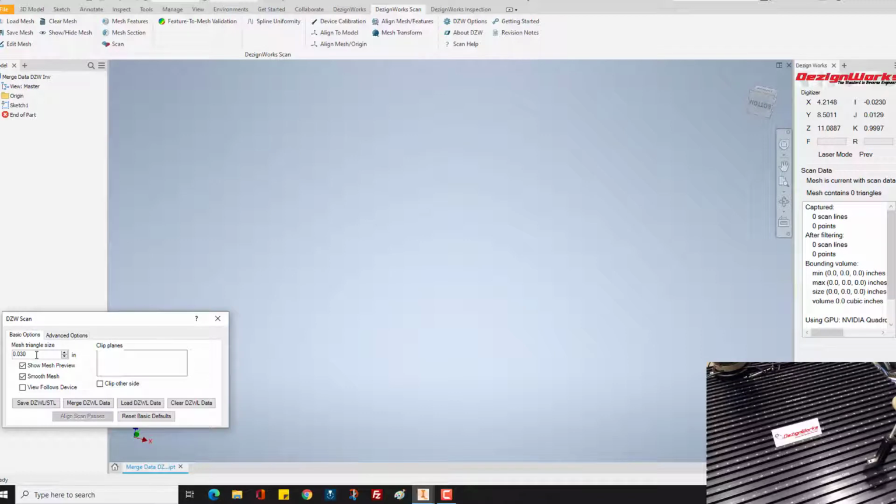And if you knew you scanned this at 20, you could go ahead and change it now, or you can change it later. Doesn't matter. You do want these to match. So you don't want side A scanned at 20 and side B scanned at 50. So we're going to go ahead and scan.